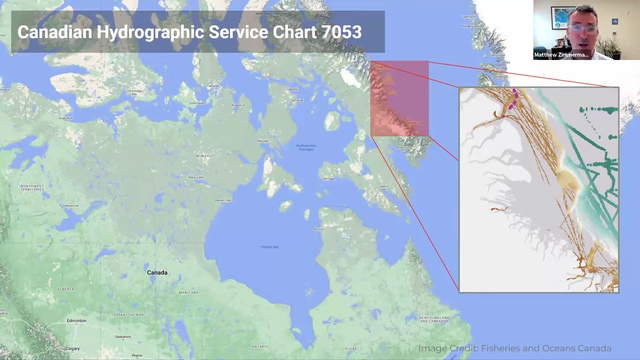They were trying to update their charts in the Northwest Passage in an area that had really close to zero official data, but they were able to find some, quote, trusted contributors from the community and produce a chart with community contributions. And some of those contributions actually came from a FarSounder customer.